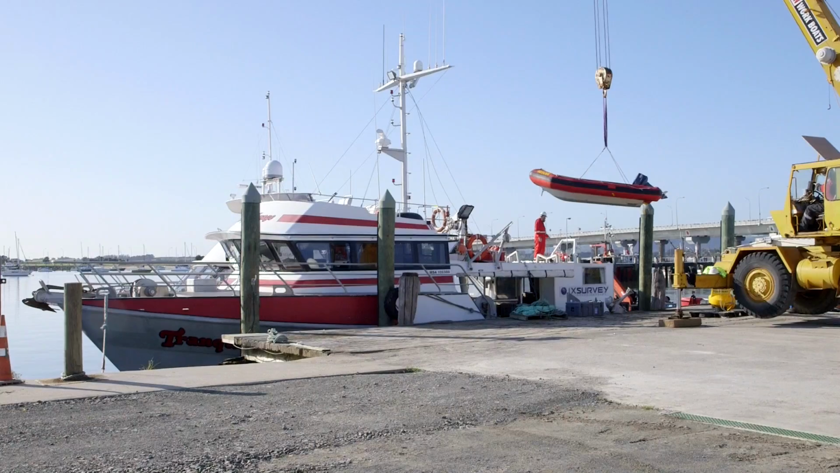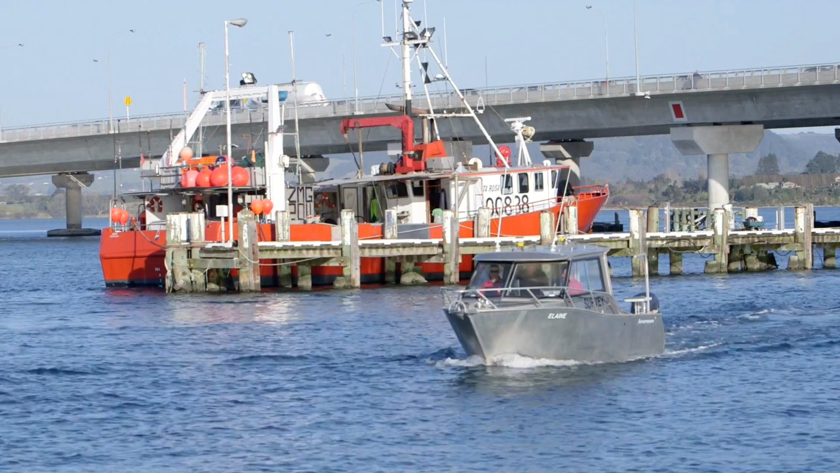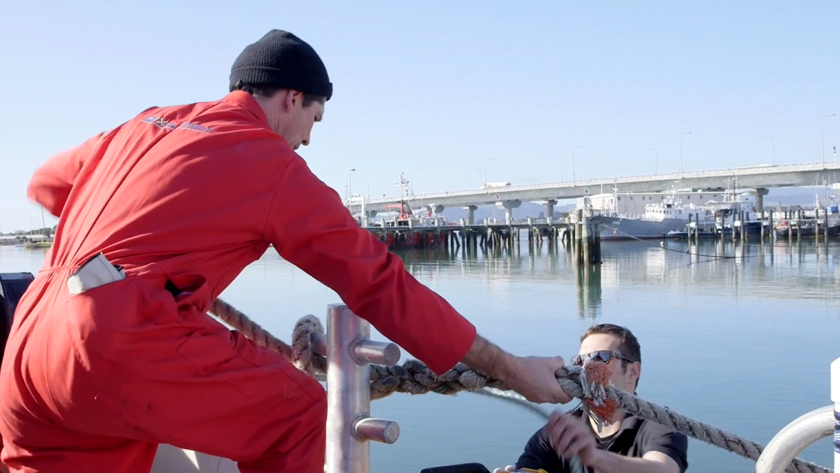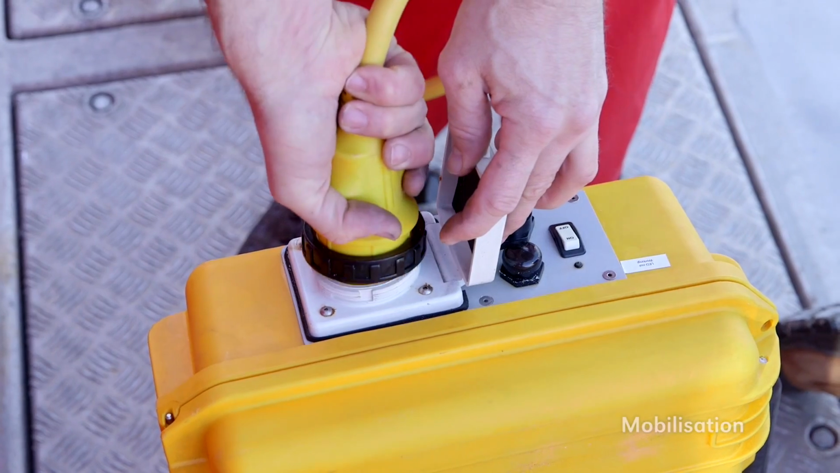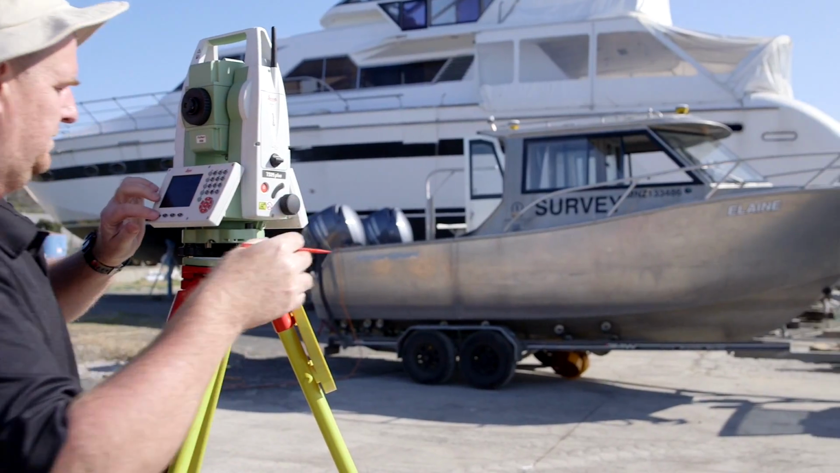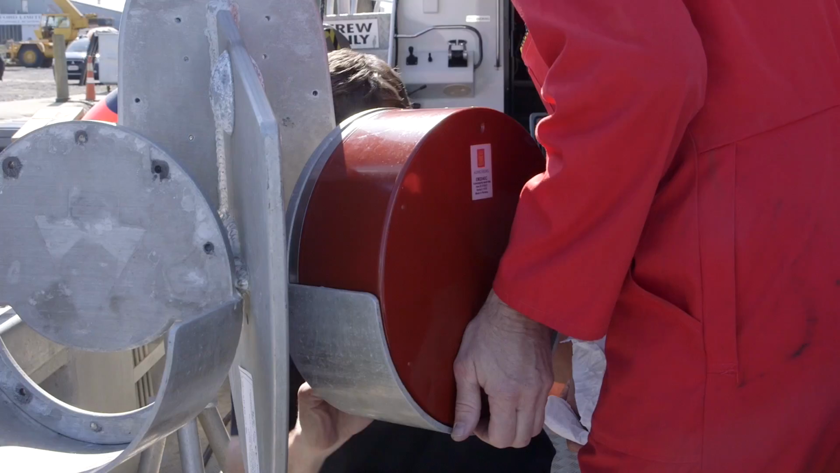We selected two vessels which we'd used previously, and we mobilised those vessels from Tauranga. We've got a good base of operations there, and it allows us to quickly and efficiently mobilise the vessels and get them ready for the project. We're here in Tauranga. We're mobilising two vessels. We have a 7-metre trailer vessel and a 22-metre offshore workboat that we're fitting identical survey systems to.